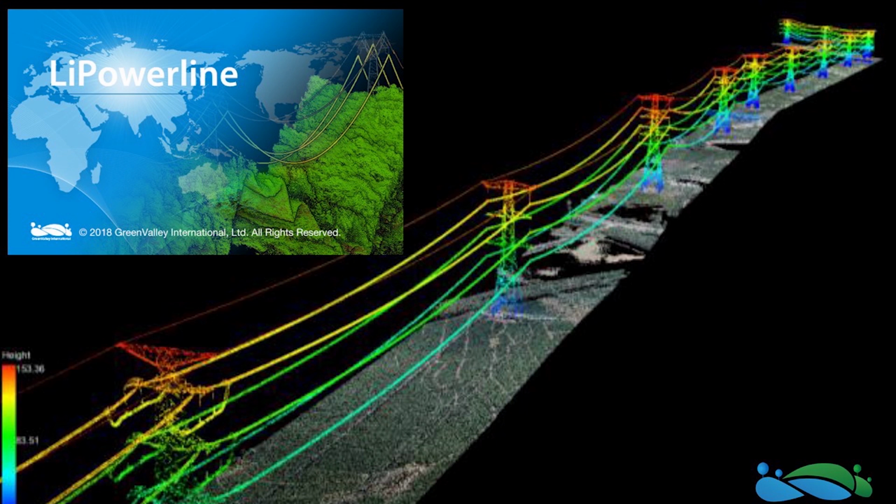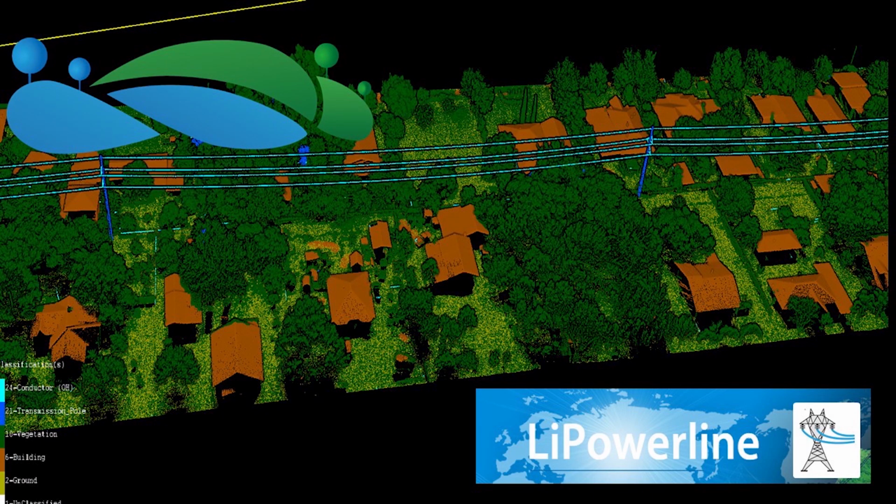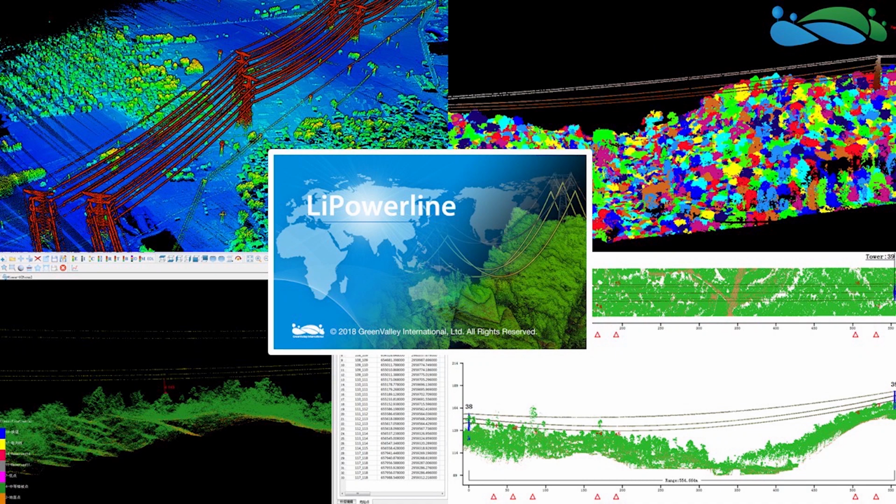So one is going to be our Powerline software, and this is really targeted for the utility manager, the vegetation manager, someone who is really looking to maintain the safety and reliability of their grid infrastructure. So LiPowerline has this really nice classification tool set in it that's going to allow you to use machine learning based methods to classify point clouds to, say, detect what's building, what's tree, what's conductor, what's power line, label these in the point clouds, and then those labels are important for subsequent levels of analysis that are done in LiPowerline.